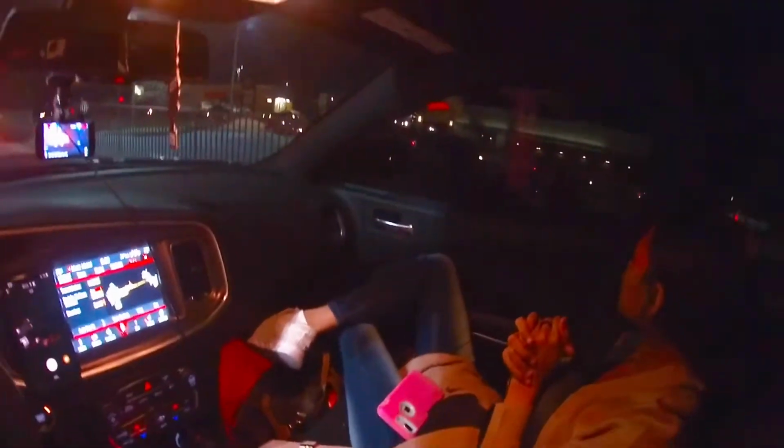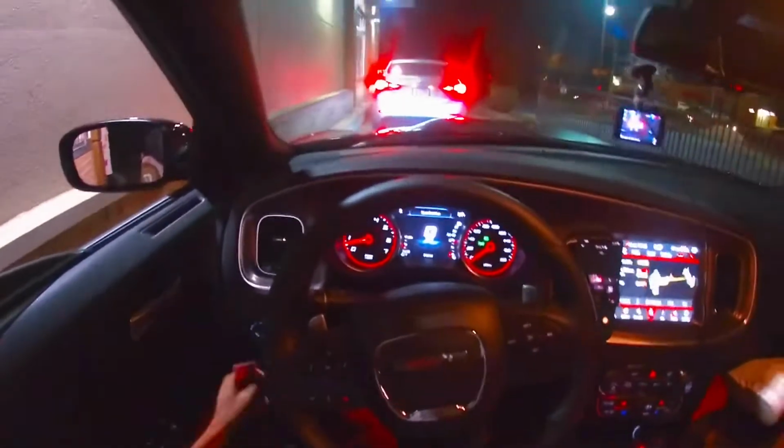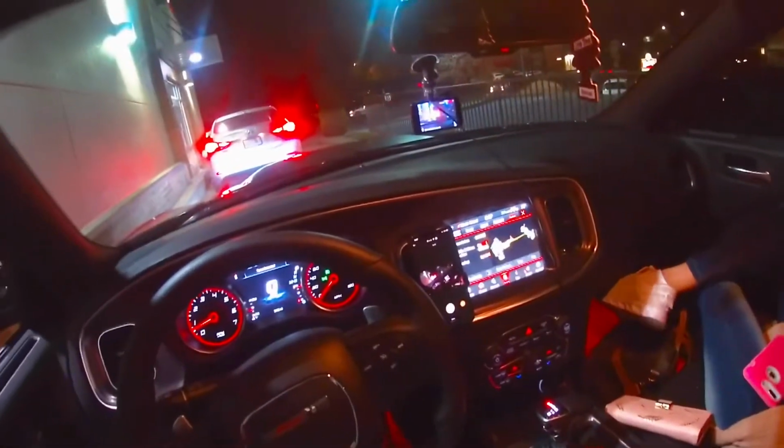Girl, look what they did to Wendy's over there. That's why all the tax money going to Wendy's. That motherfucker look like it can be an outlet mall. Girl, I know you lying.